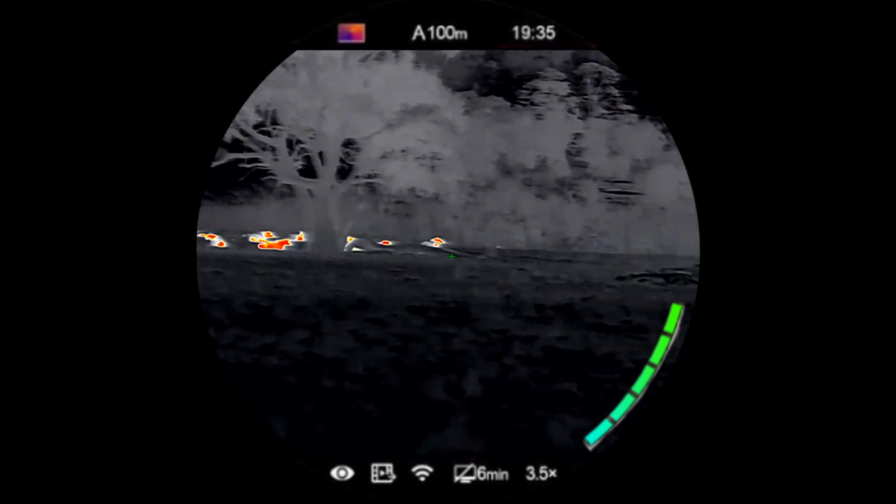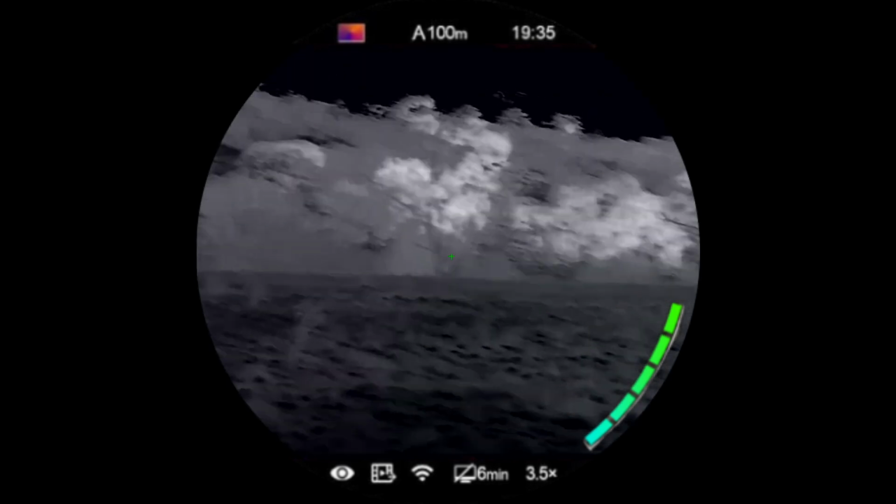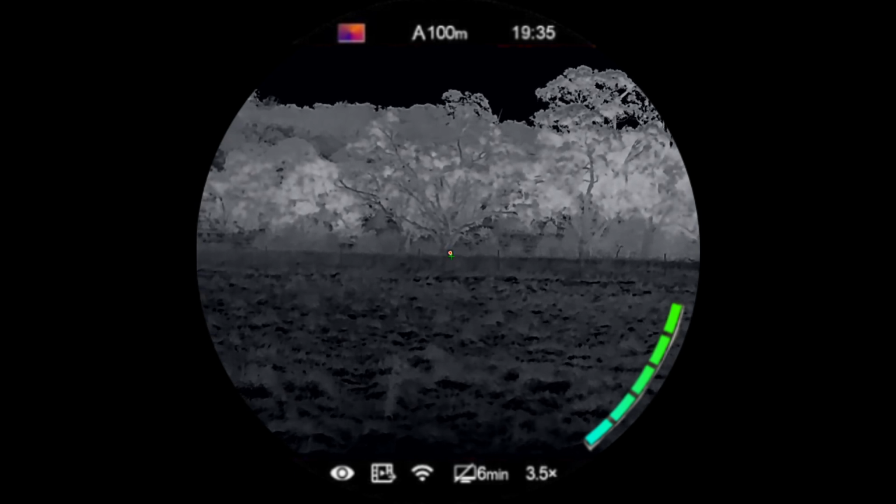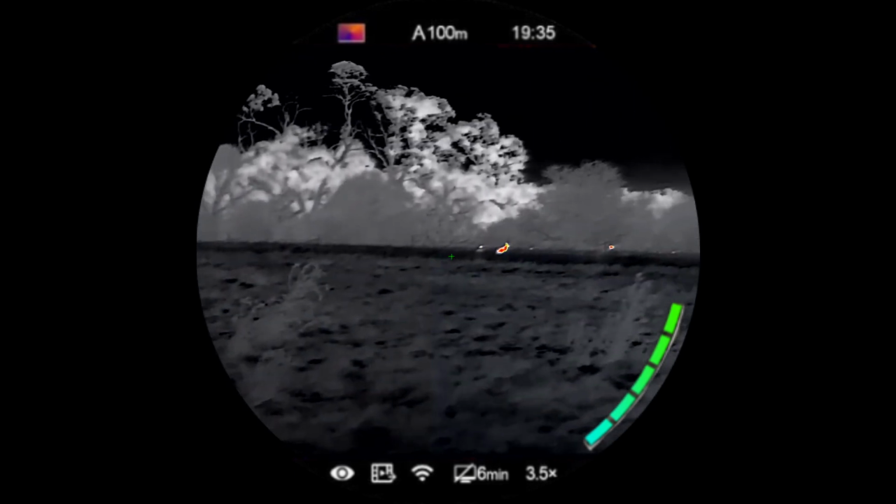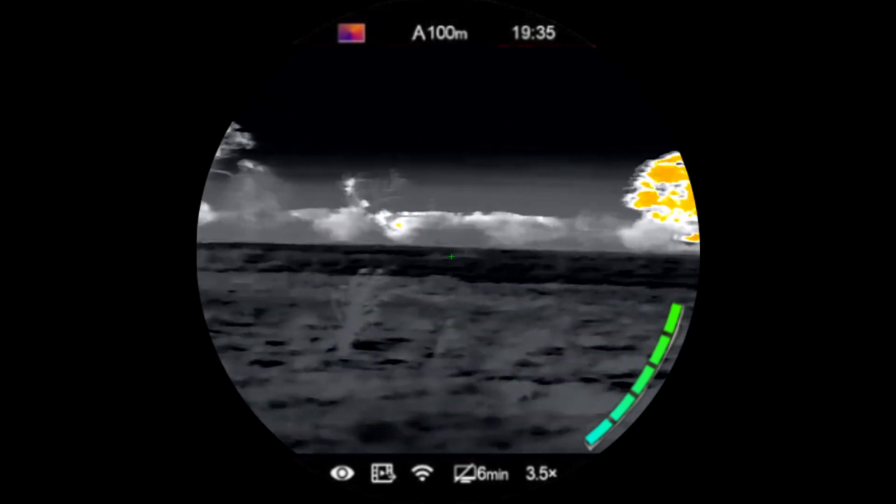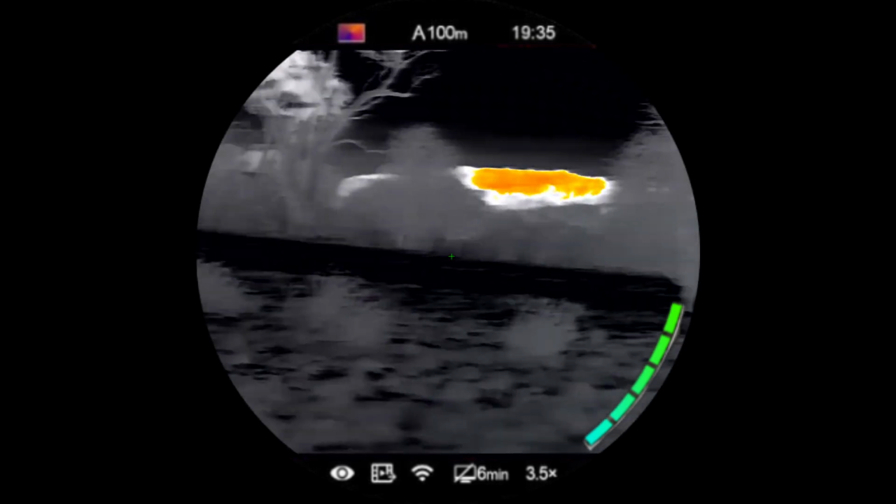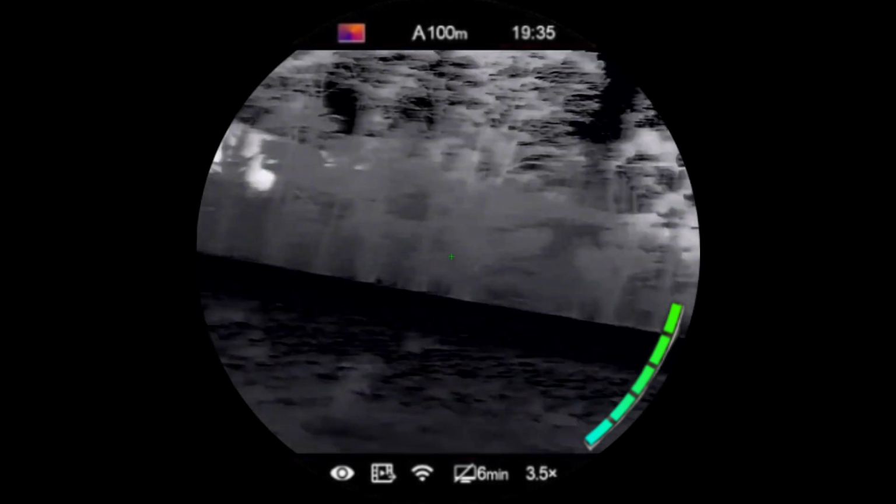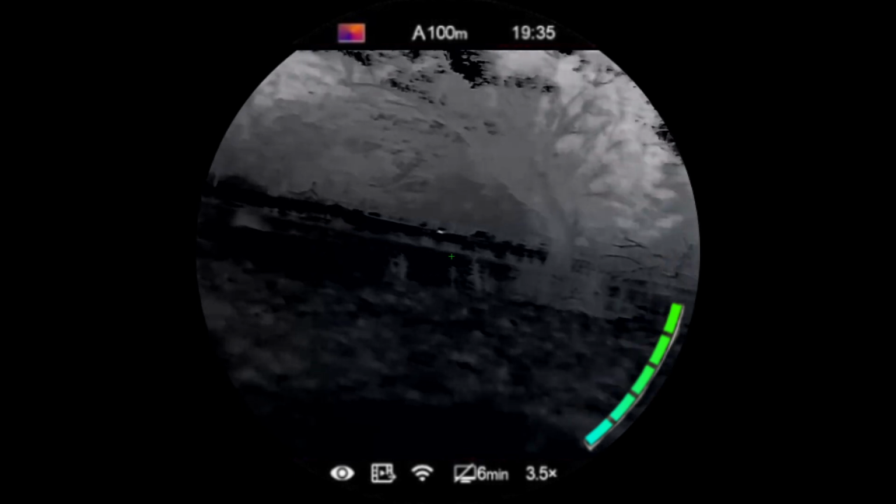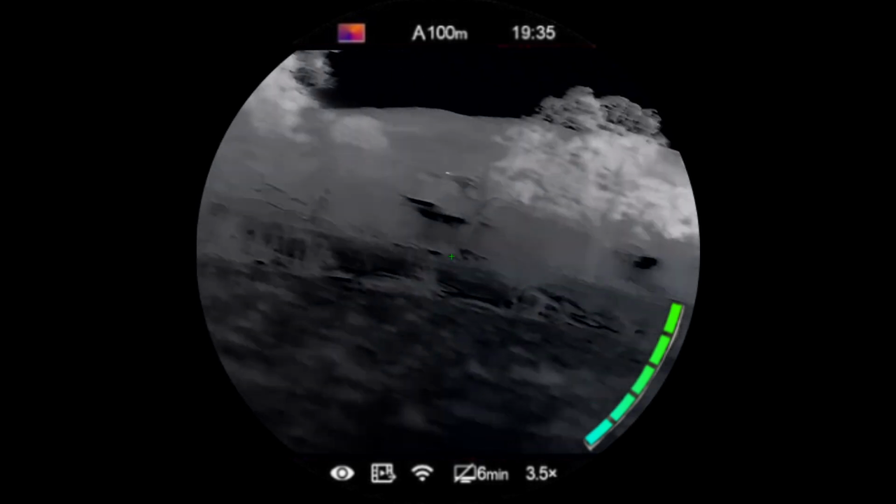I didn't disturb the cows. My bolt is retracted in case anyone's wondering, so the gun is safe. Kangaroo, possibly. I don't know, it's probably only the head or it's a possum in the tree. There's kangaroos there, so it's probably a kangaroo. Alright, so I've had a few. Just a quick scan, make sure there's nothing else around. I'm going to have to go investigate that in a minute. It's probably just a wombat.